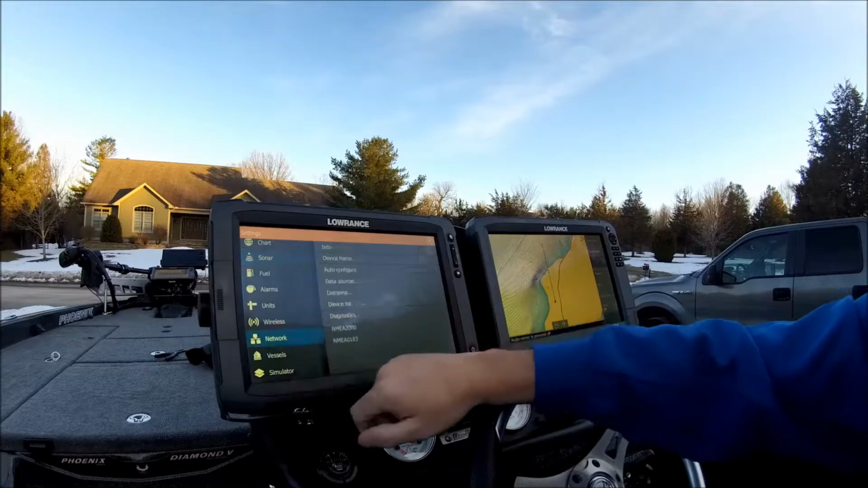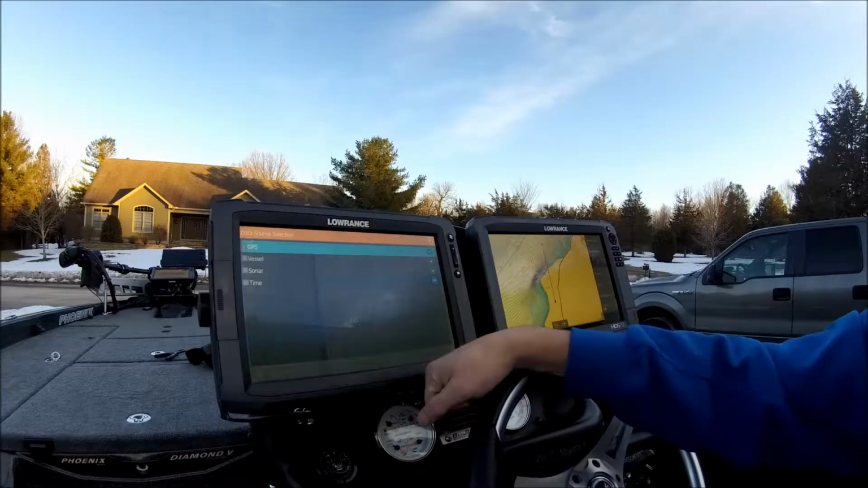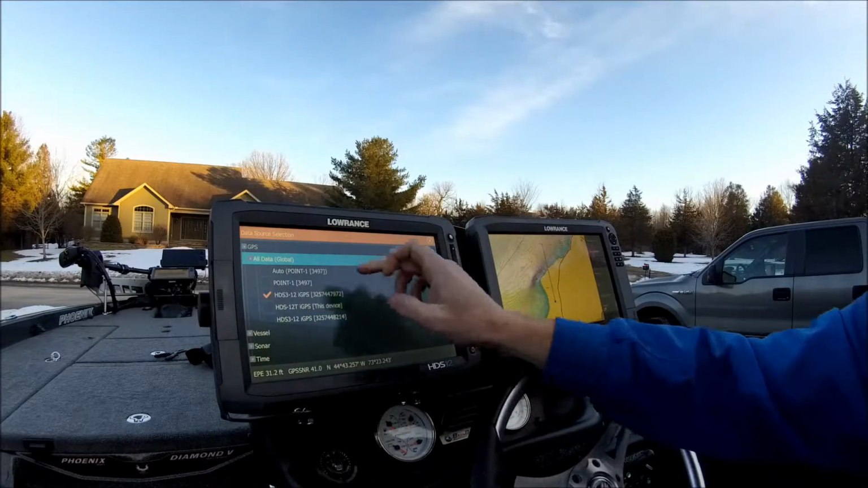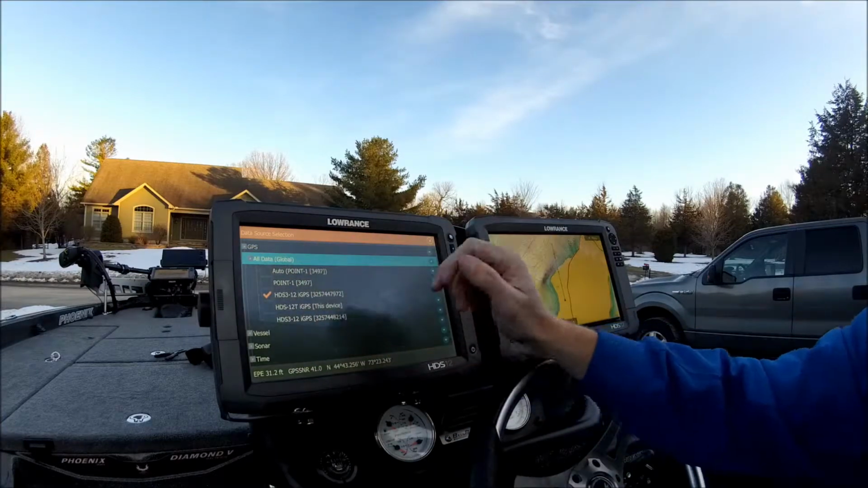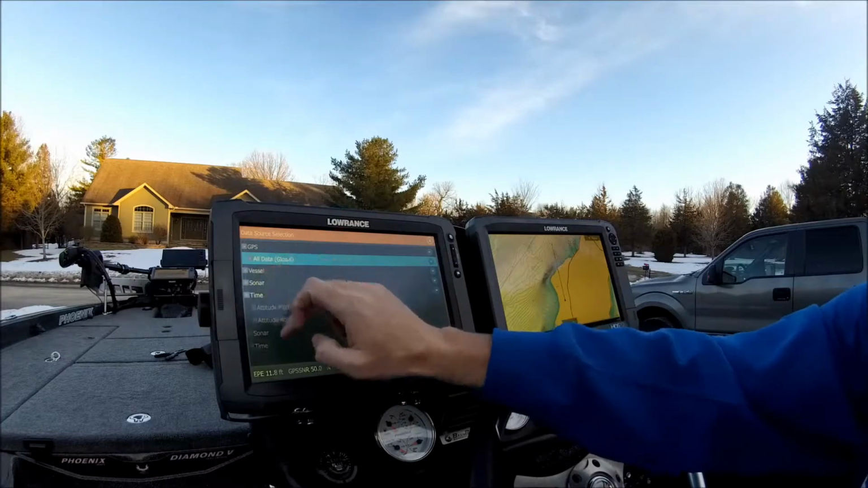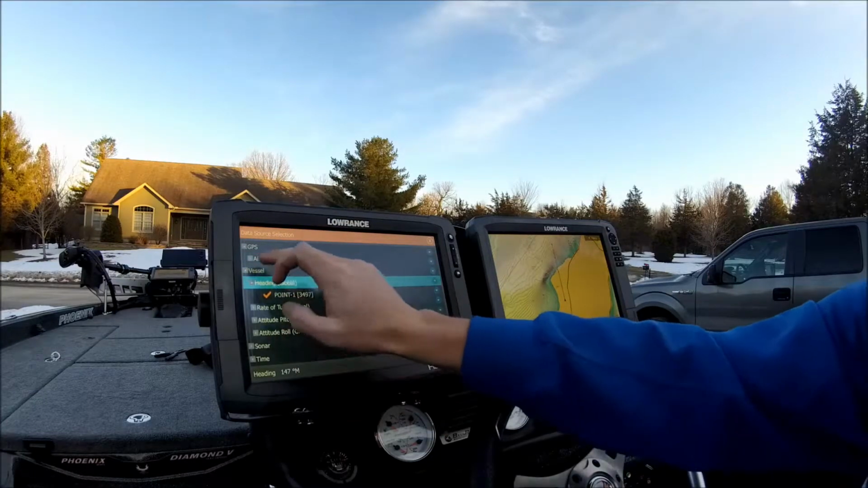Okay, back into my settings here. Come down here to network, data sources, GPS. I have a 0.1 on this boat, so I'll select auto 0.1, and heading sensor is always off my 0.1 as well.